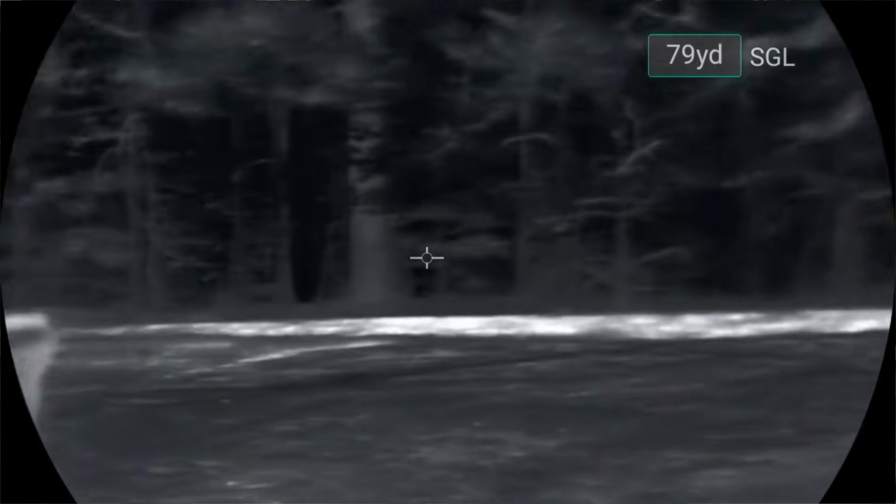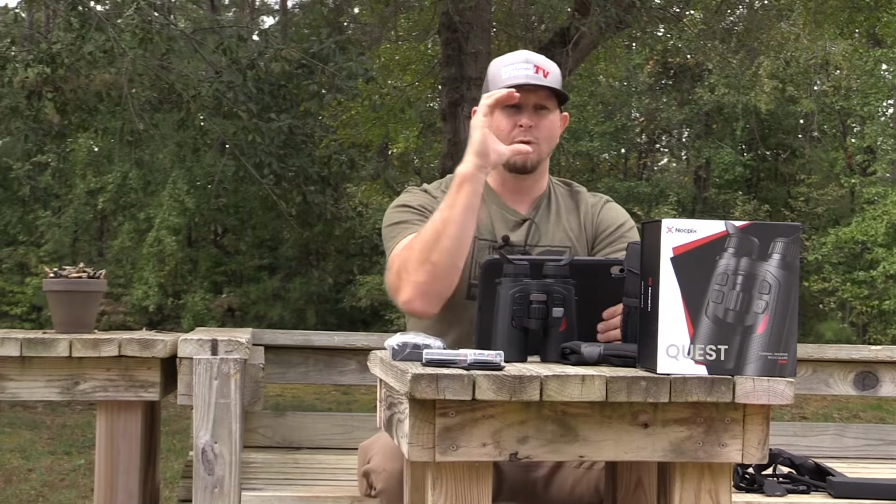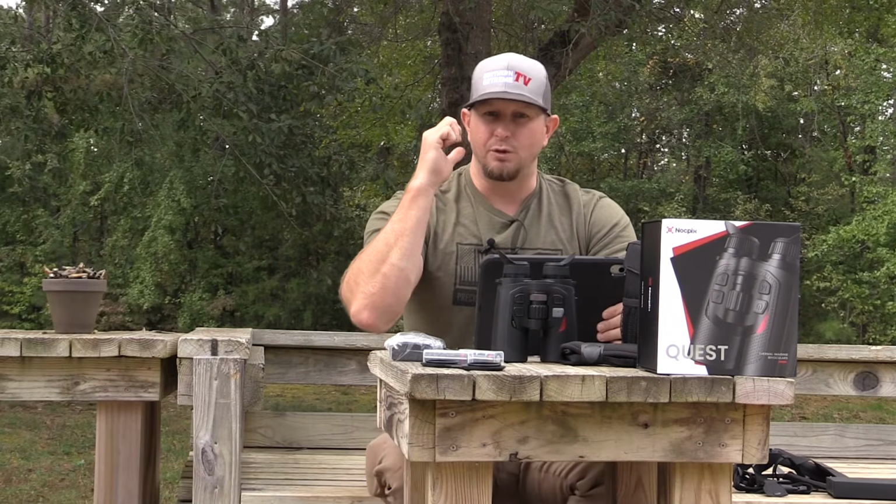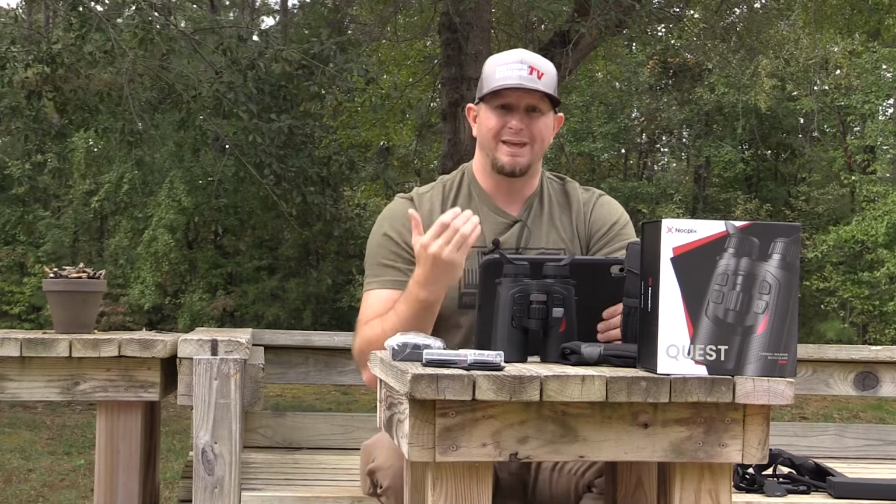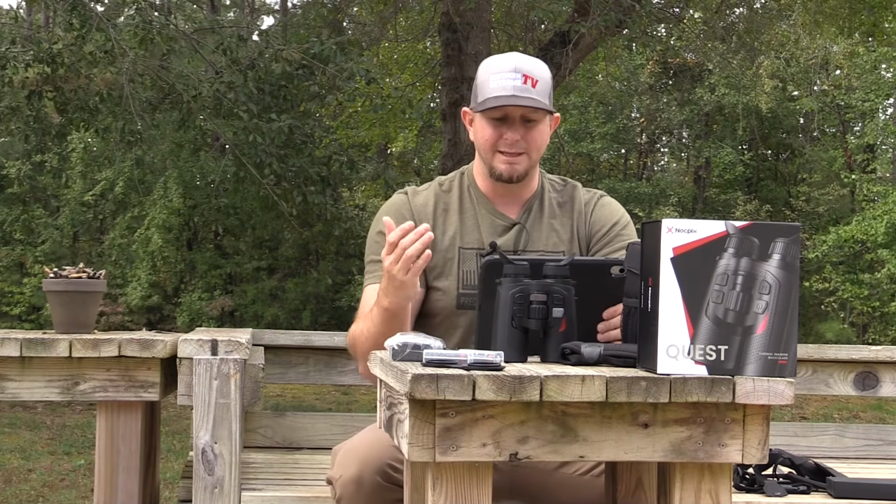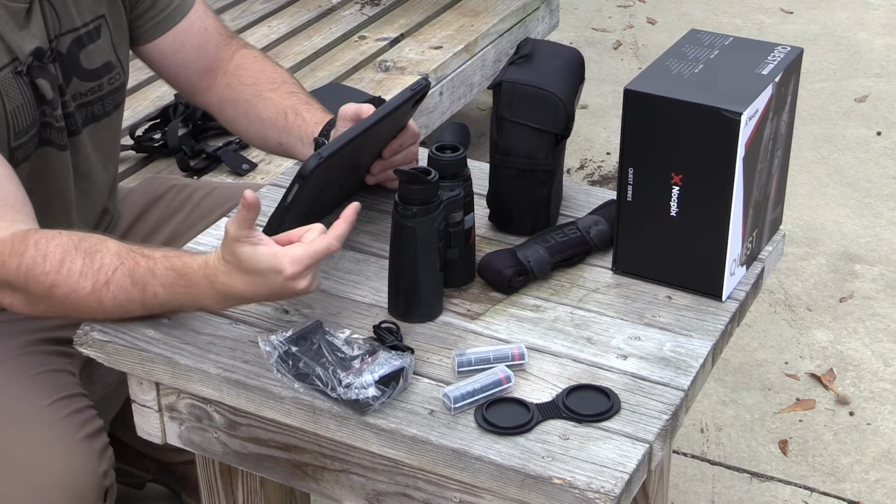So when you're sitting there, the one thing with a binocular, especially at close range, you're scanning a lot. If you're at longer range, sometimes you're sitting there focusing more, but I really liked having that 60 hertz refresh rate, because when you're scanning back and forth, maybe you're looking in a field for white-tailed deer that's maybe coming out, and you want to make sure that you see them before they get into the field, so then you can get your scope up, or you can get your regular binoculars up, whatever it may be. Having that fast refresh rate is a big deal with these binos.